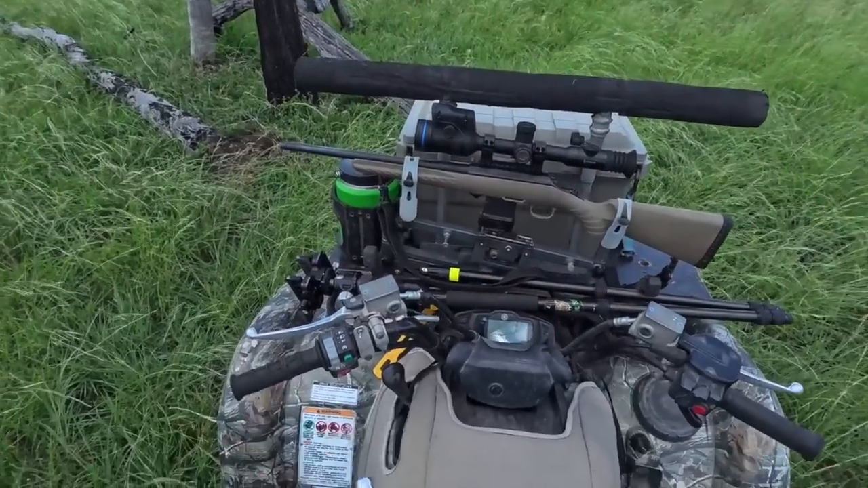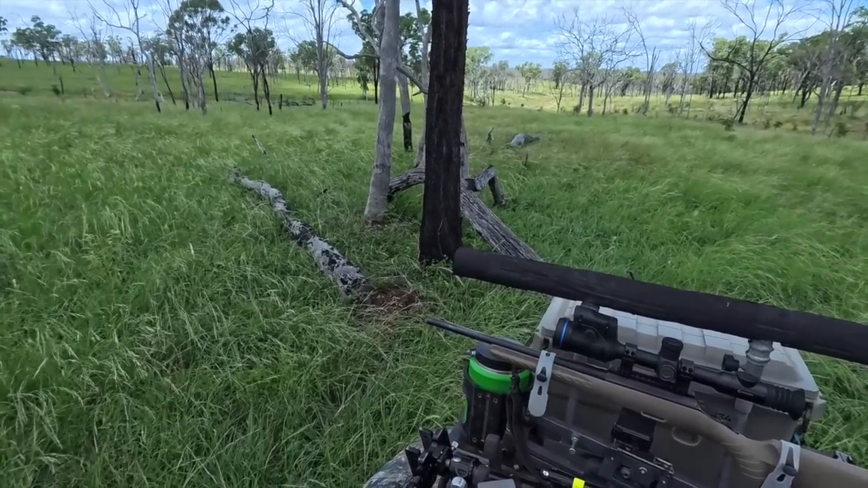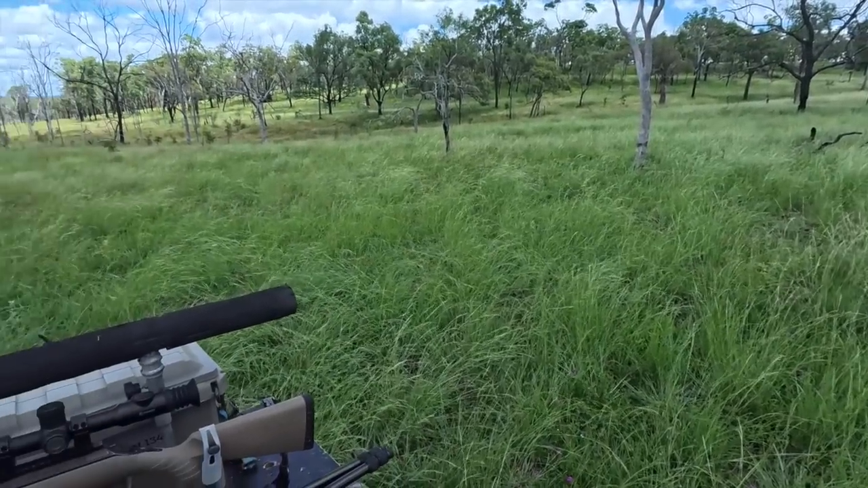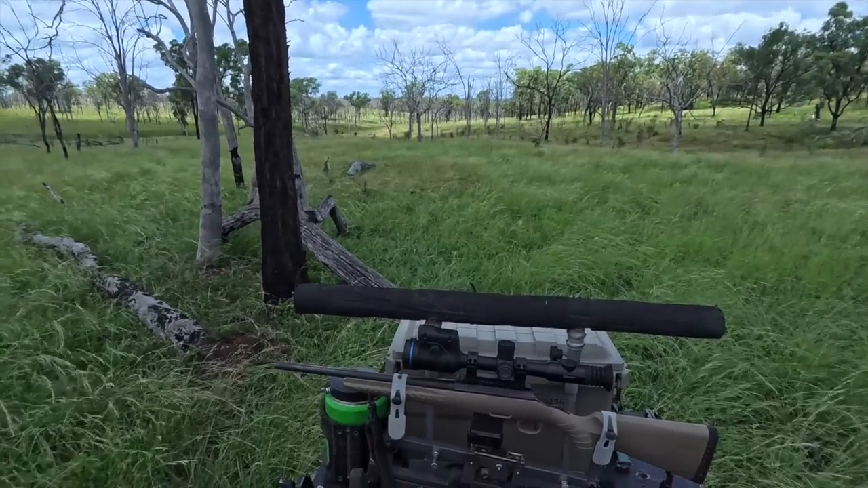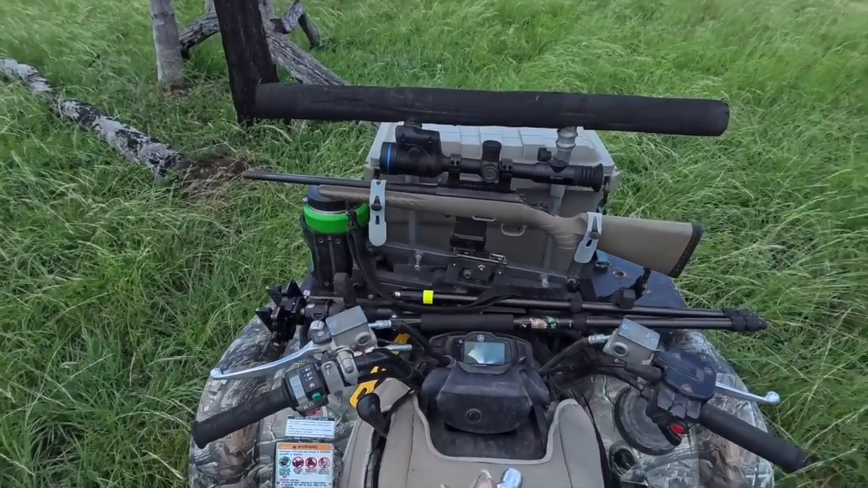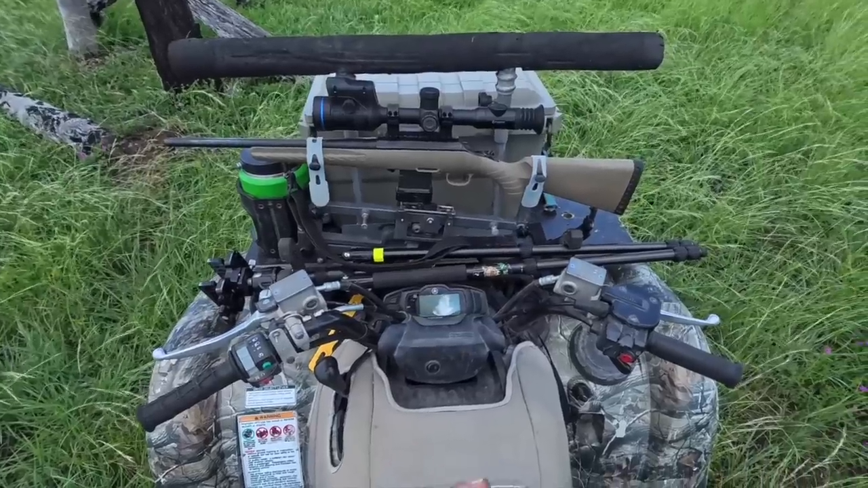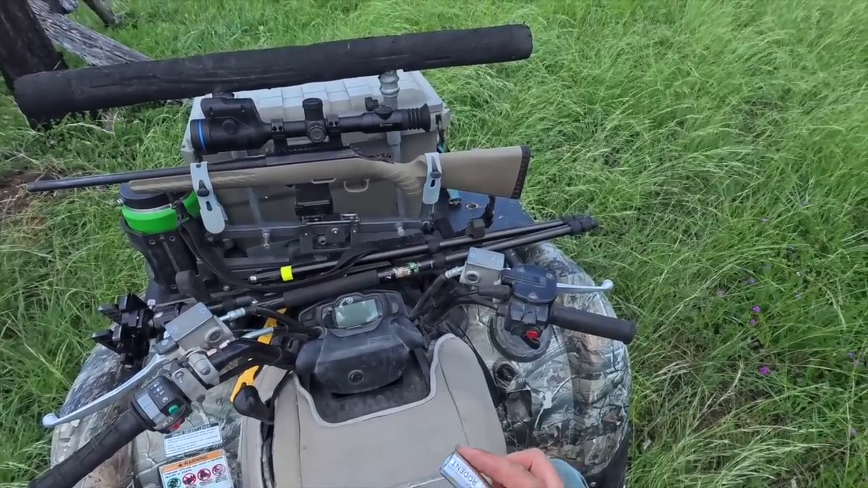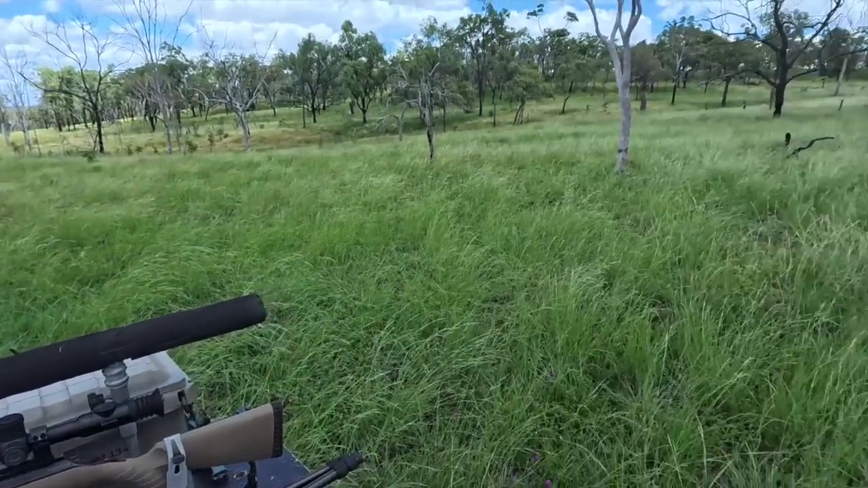Okay, so just going to go and blow a whistle again. There's a dam down here and there's cattle there, which often the dogs like to hang around, so just a possibility that they could be up in the timber or somewhere not too far away. So I'm just going to give a few blows on the whistle. This is the Down Under Predator Calls predator call whistle, and this one here is a little rodent, they call it. So anyway, let's give it a blow and see if anything shows up.